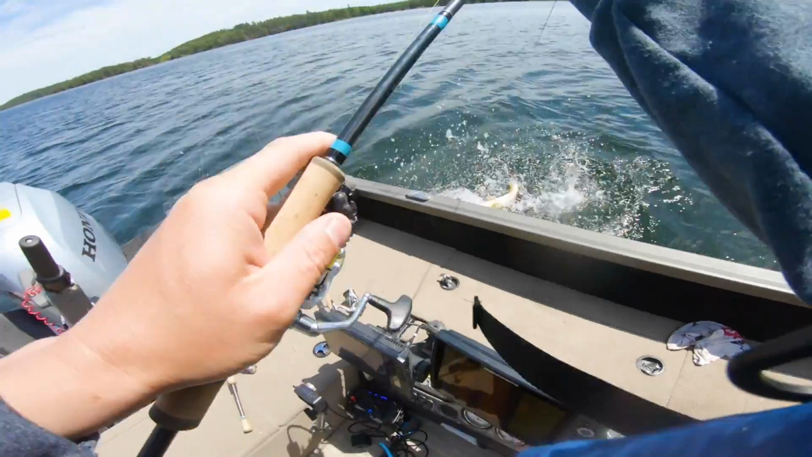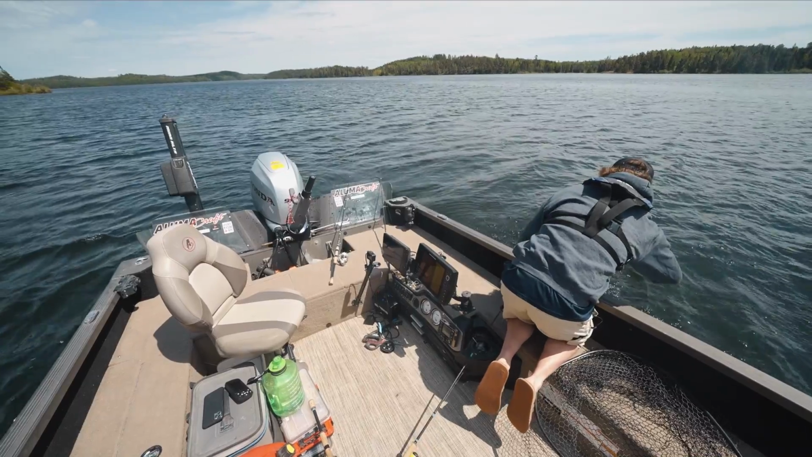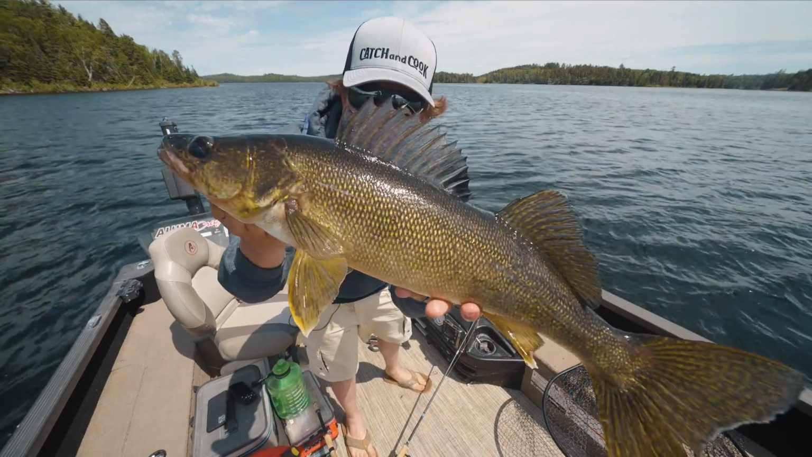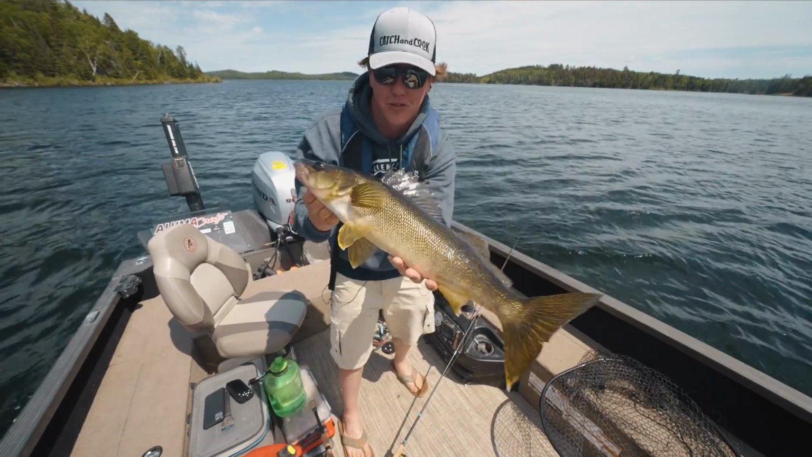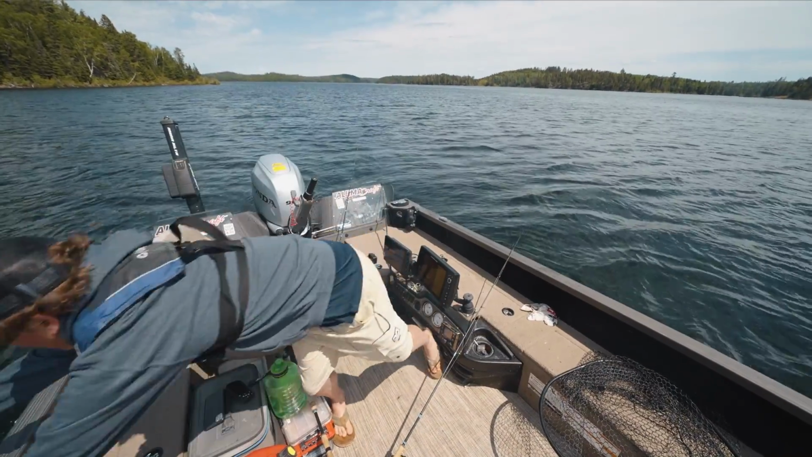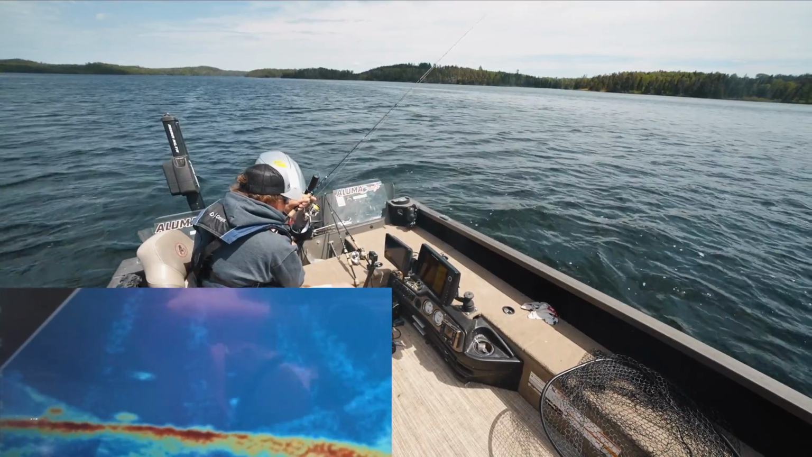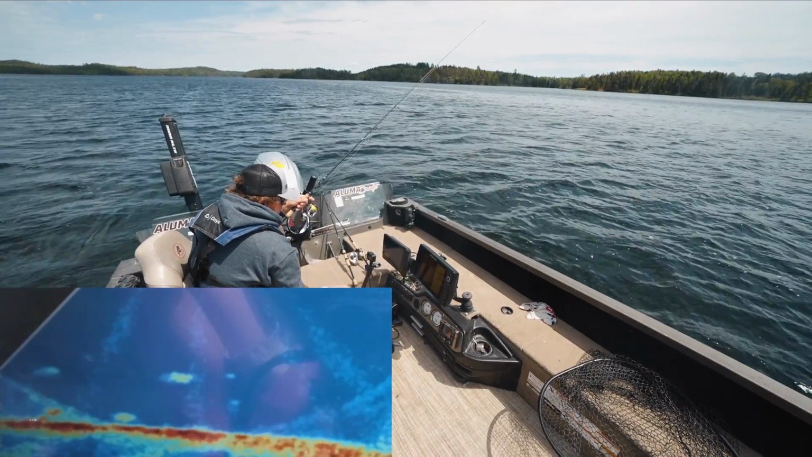Beauty. Thing's a shark. There we go. Probably a 21, 22 incher, beautiful fish. A couple of fish, a pod of them just moved in, three of them.